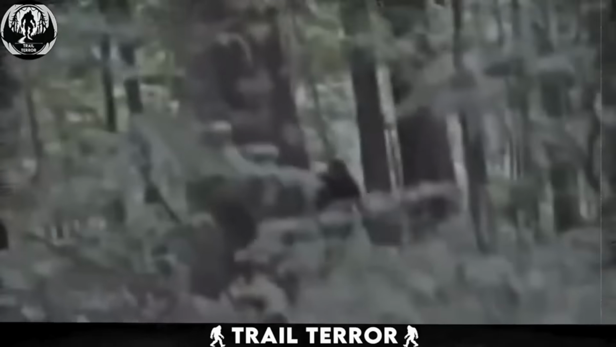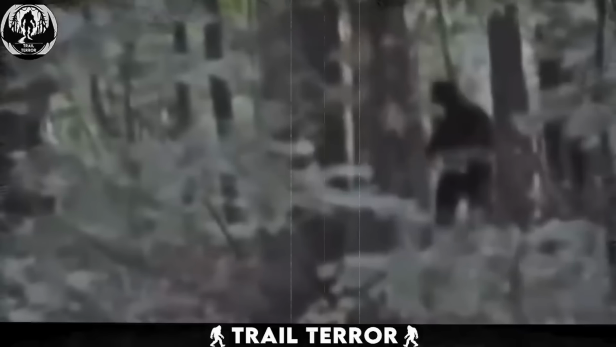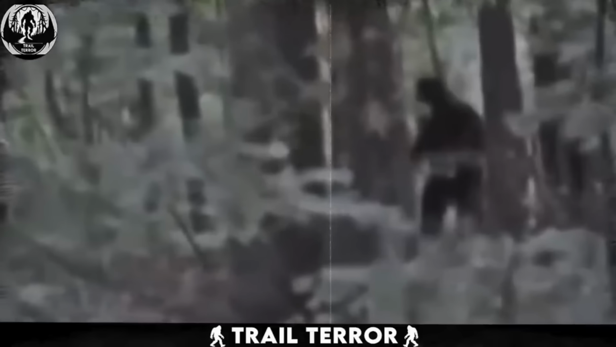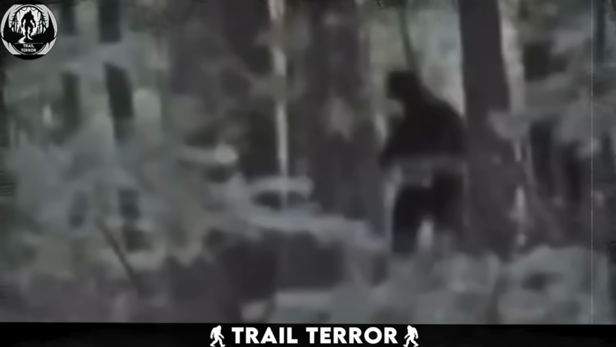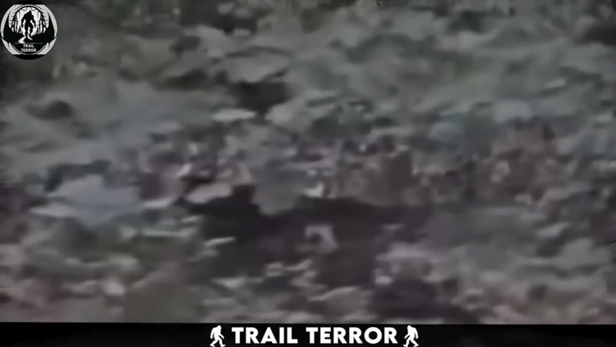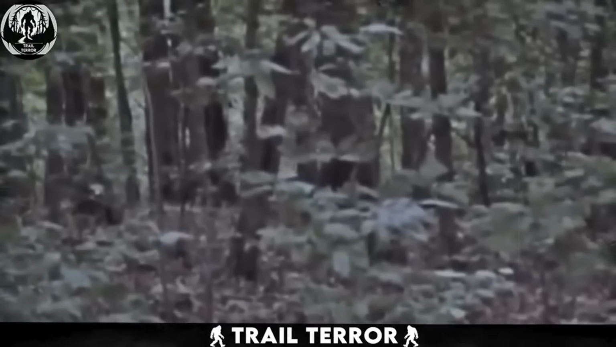The chase resumes, with the sound of hurried footsteps and the man's heavy breathing dominating the soundtrack of this impromptu forest thriller. It's not until the next pause in his escape that the camera finally captures a clearer image of the pursuer. Emerging from behind the trees is a tall, bipedal, black, and profoundly hairy creature, moving with an eerie deliberateness. Its appearance for those fleeting seconds is strikingly reminiscent of the legendary Bigfoot.